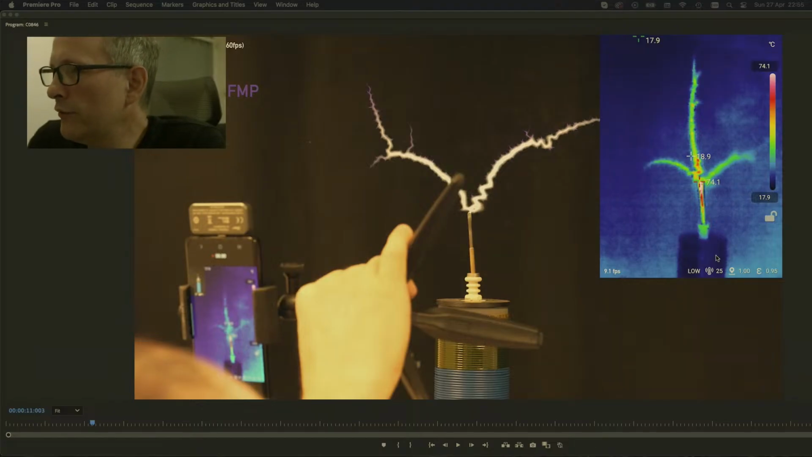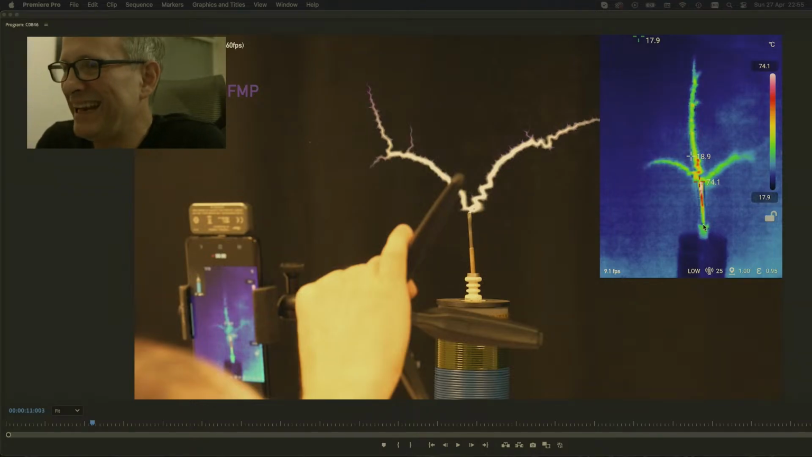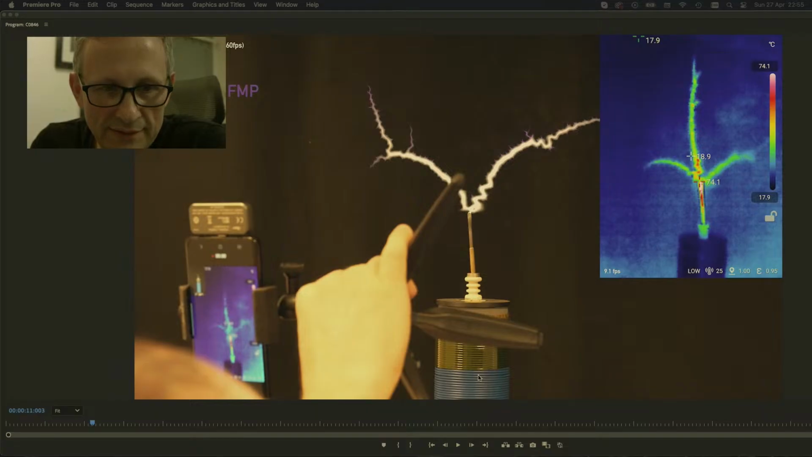People often make the mistake of getting a thermal camera out and believing that whatever they're pointing at, that's the actual temperature. But the emissivity of, say, alumina, of skin, of fabric, of the tungsten, of the ceramic, of maybe the Kapton tape or whatever that's covering these parts of the Tesla coil here, they all have very different emissivity.